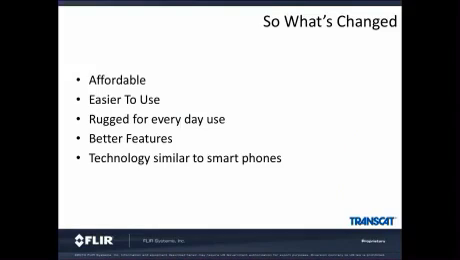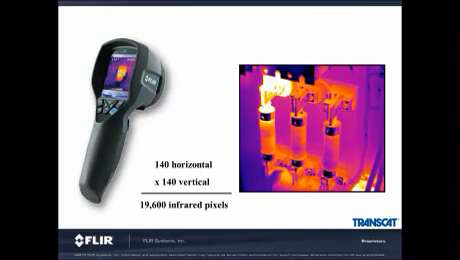So what's changed? Why the move to thermal imagers? Cameras are more affordable now than ever before, with entry-level cameras starting under $1,000. Cameras are easier to use with point-and-shoot capabilities. Cameras are now rugged with 6.5-foot drop test ratings. Cameras have adopted smartphone technologies with touch screens and Wi-Fi capabilities. All these features have led to the mass adoption of this technology throughout the utility and energy industries.